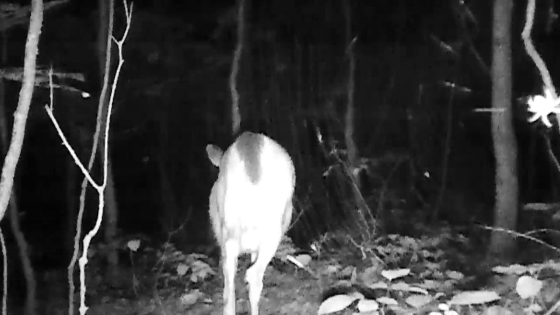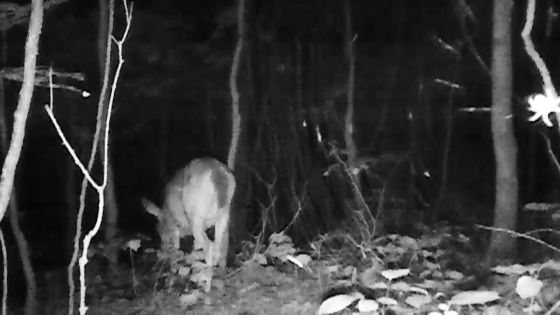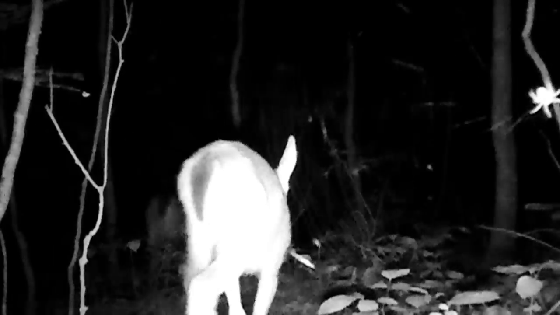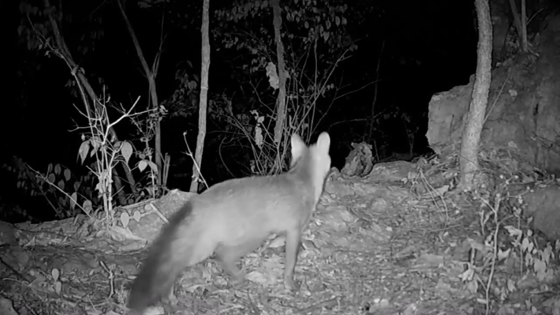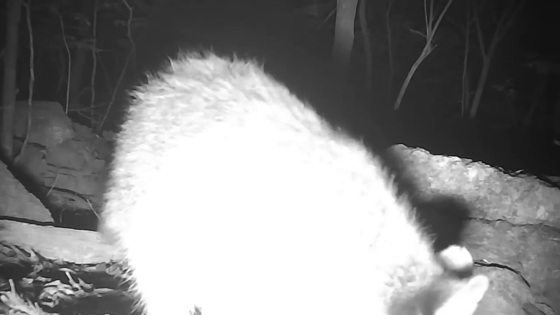Beautiful little thing, ain't it? Young. And the deer just bash through, and fawn's following Mommy around. Life goes on here. And there's a fox, Freddy or Betty out there, going through the rock.